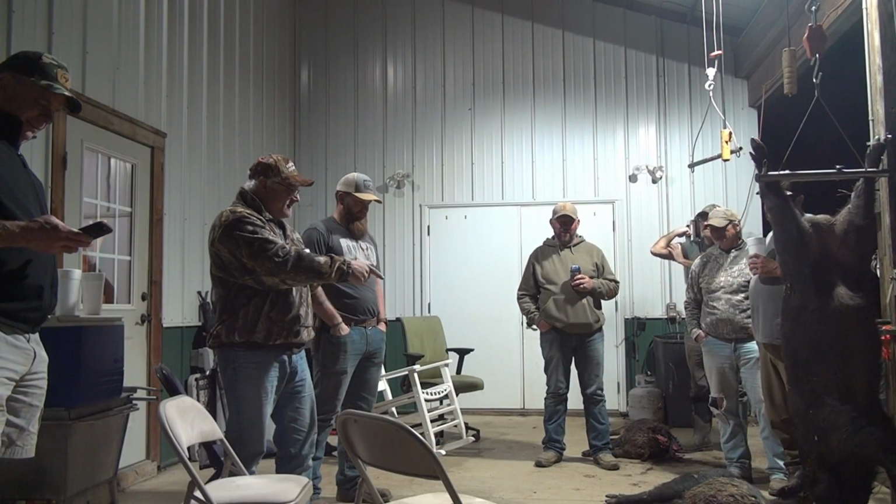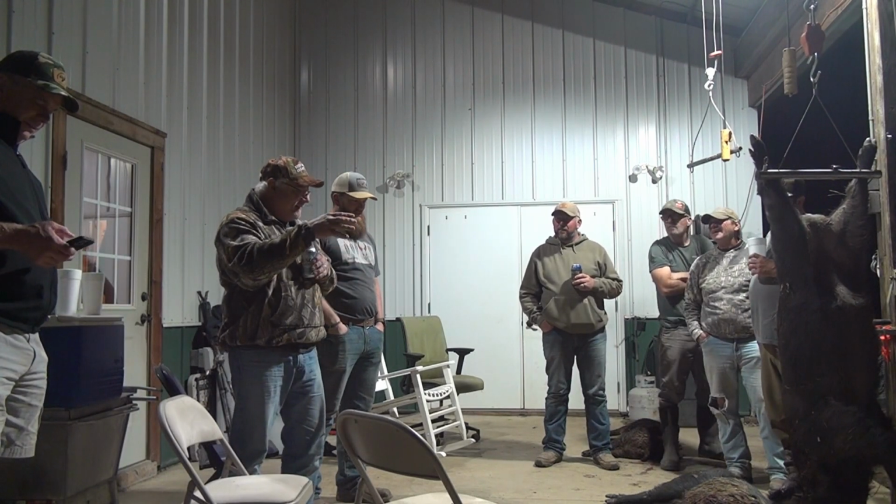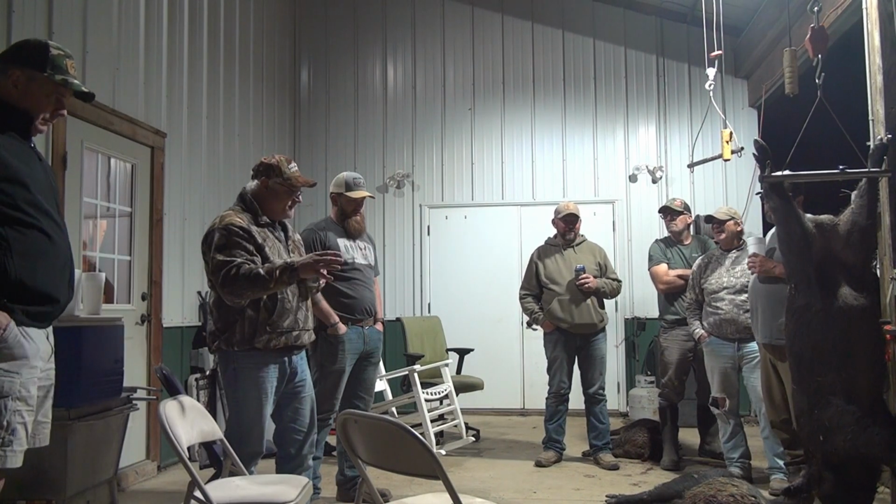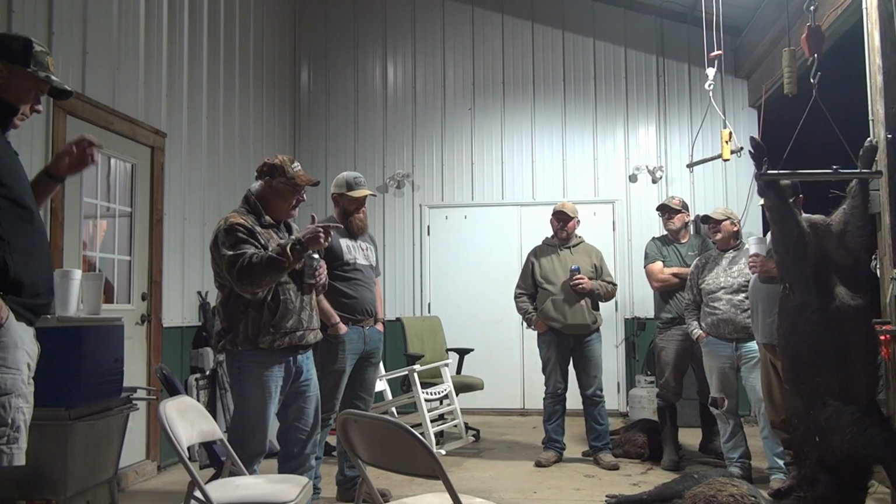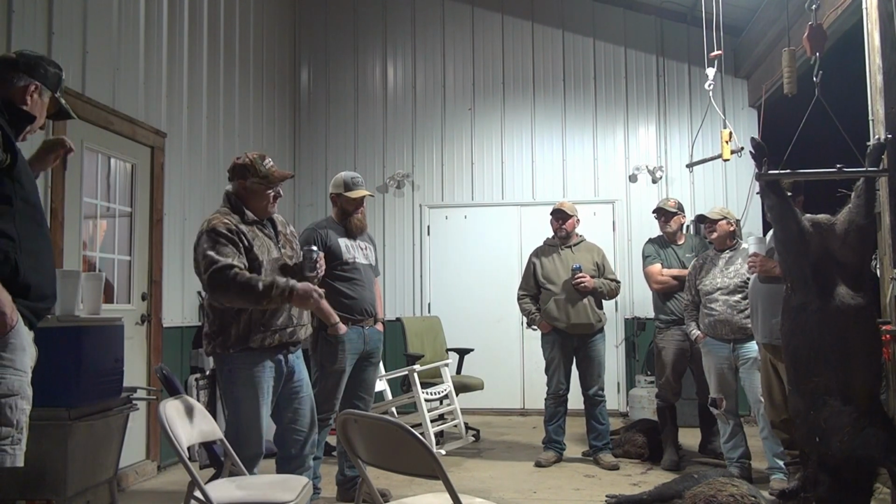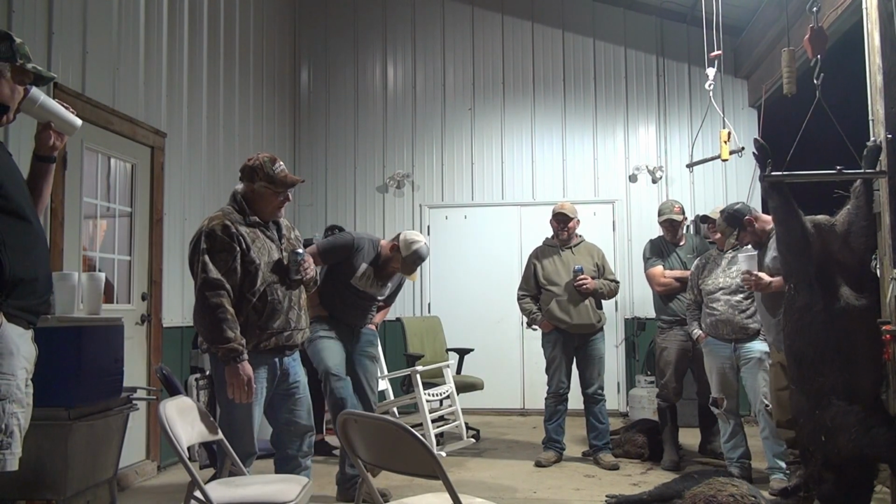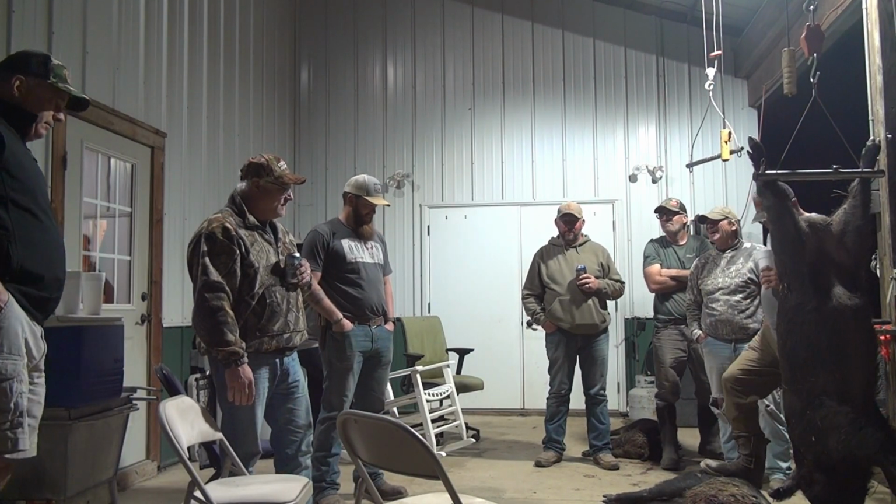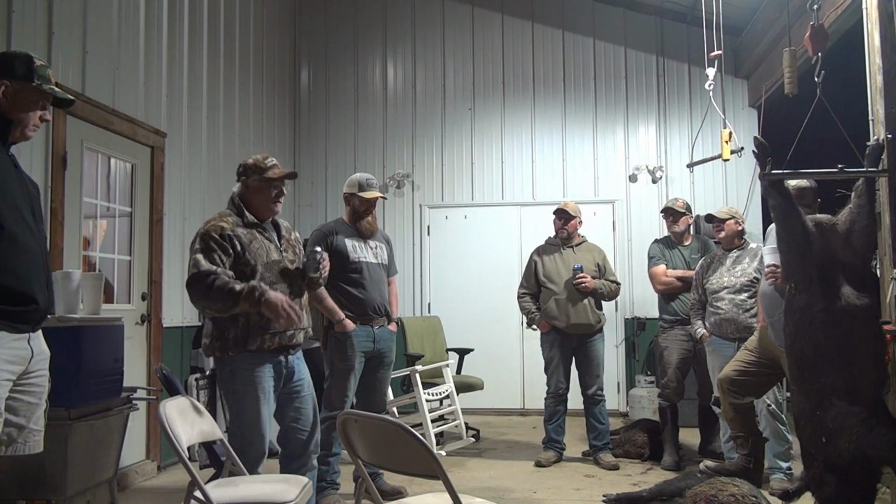15, 20 minutes later, this one came through, right by the feeder, and he turns sideways to me, and I shoot him in the shoulder. I'm thinking, I better not try to hit him in the head. He went right down, right on the feeder. Back legs were kicking. I watched him for a while. His head wasn't moving, his front legs weren't moving. So I thought, well, he's gonna die. But he's still kicking, so I put another one in and put him out of his misery. So I did, and he kind of quivered.